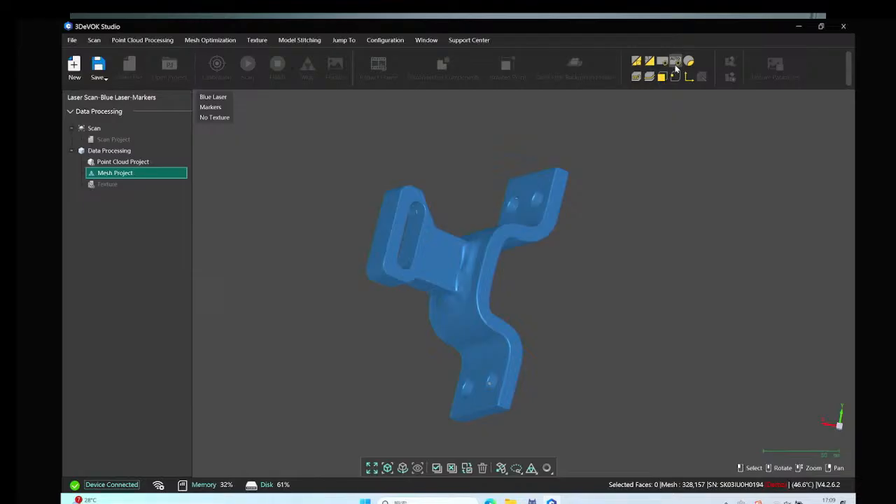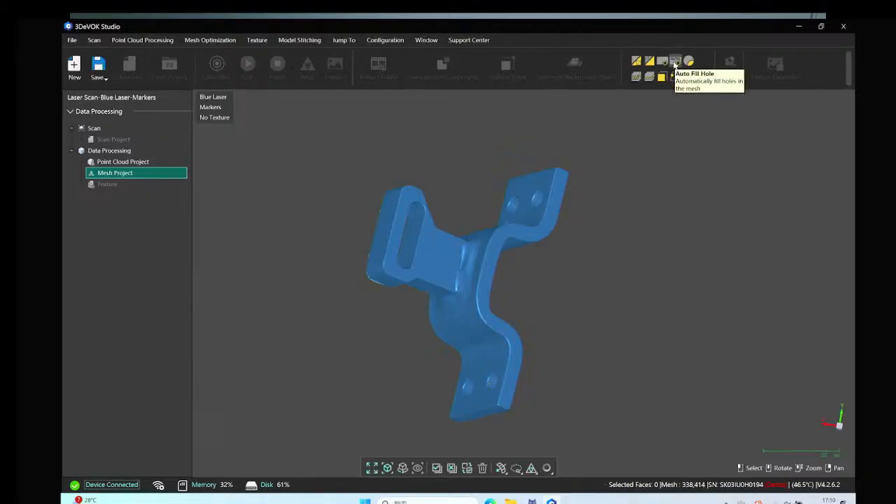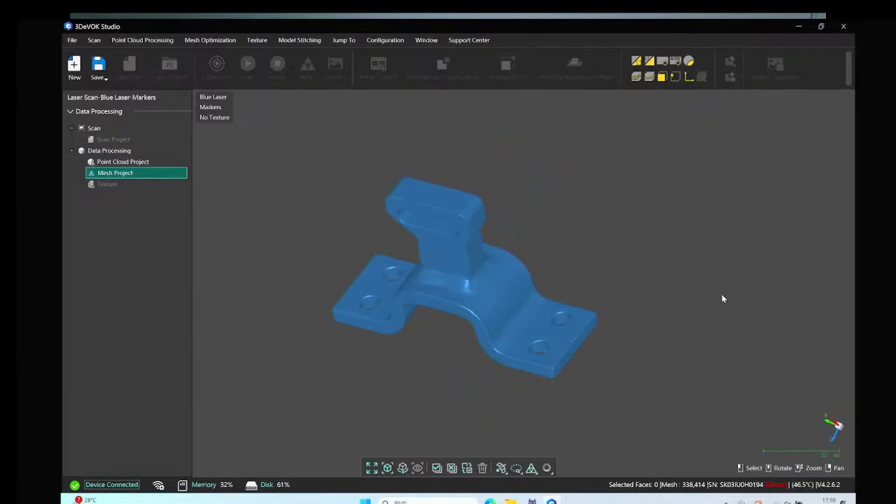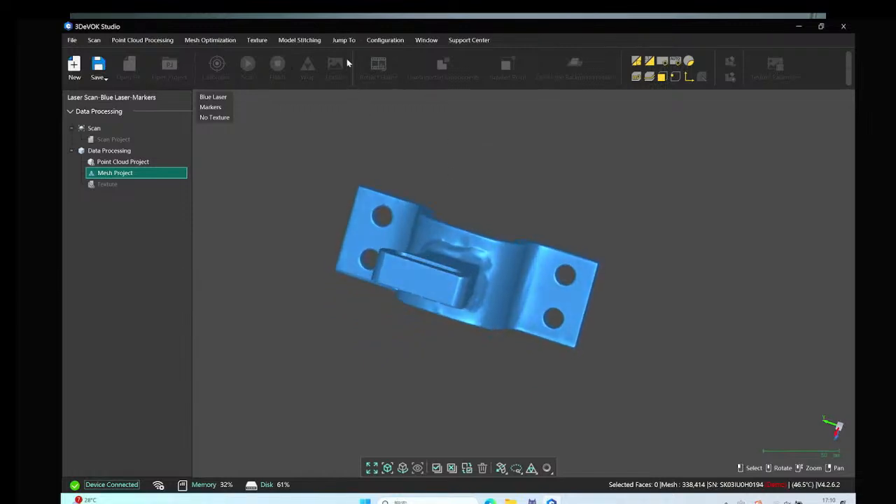So this will be our material today for the reverse engineering. And actually, we can do some operations to make our model smoother or to fix some surfaces, like filling the holes or other operations. Use the auto fill holes. We can fill some very tiny holes on the object. So this will be today's mesh model for the reverse engineering. This is a relatively complete model. So the next step, we need to do the reverse engineering.